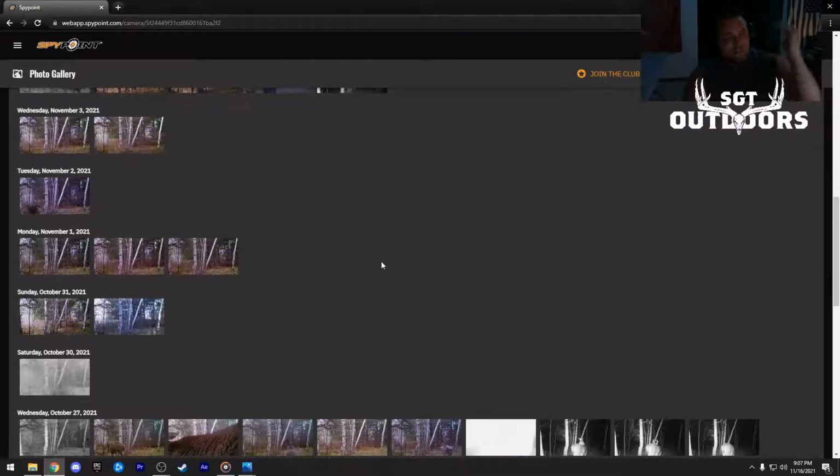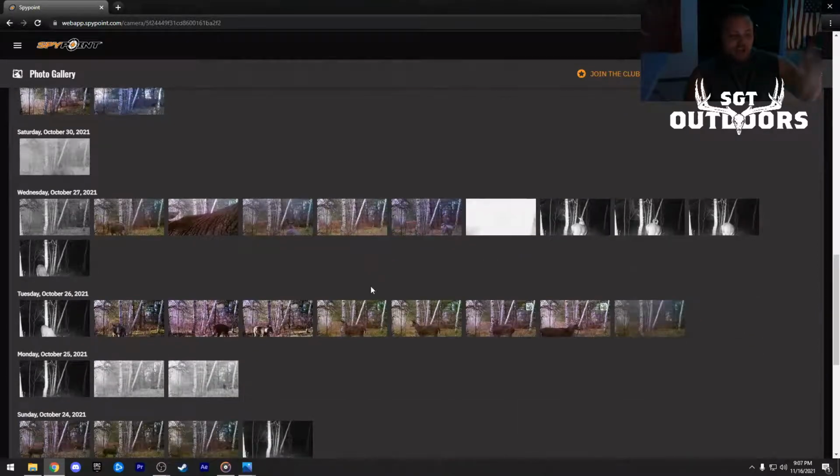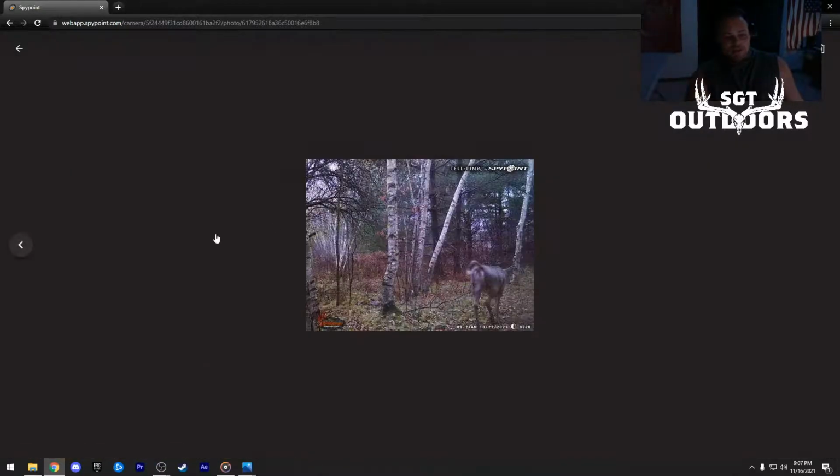You know, you're not going to have deer standing in front of it, eating food constantly and taking 100 pictures of the same deer. So I literally have this $39 cell camera for free. I don't have to pay a dime to get these photos to me. So just keep that in mind.